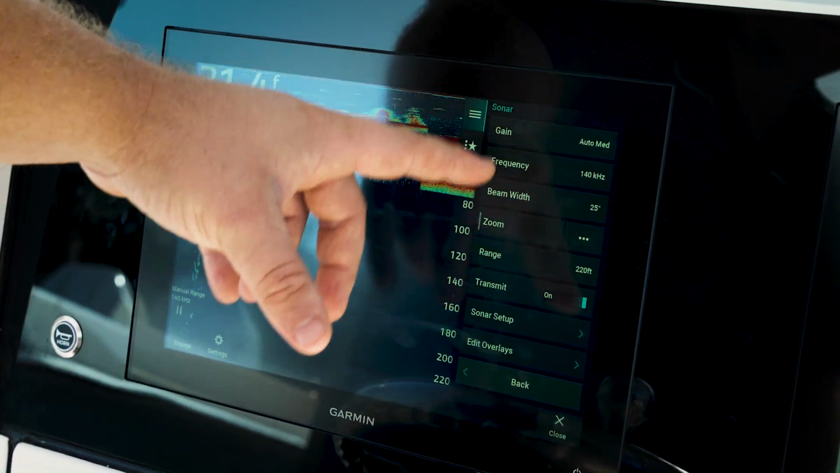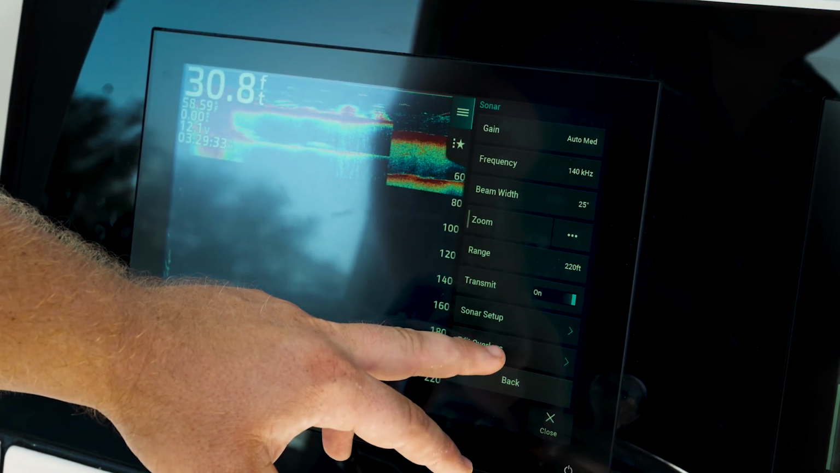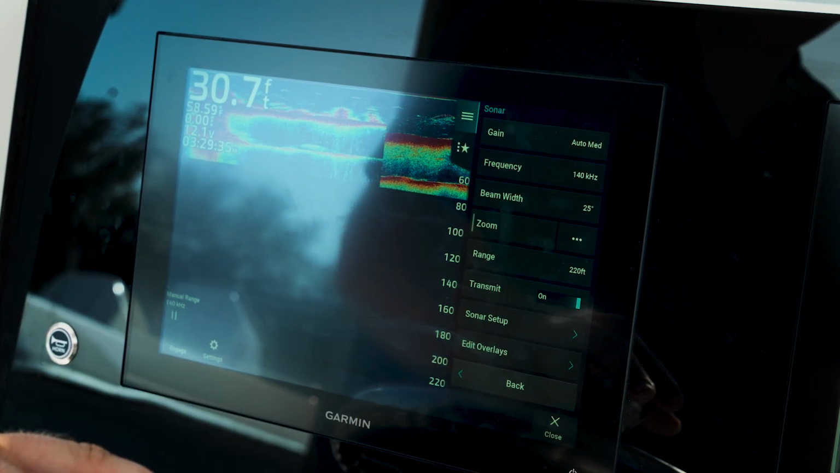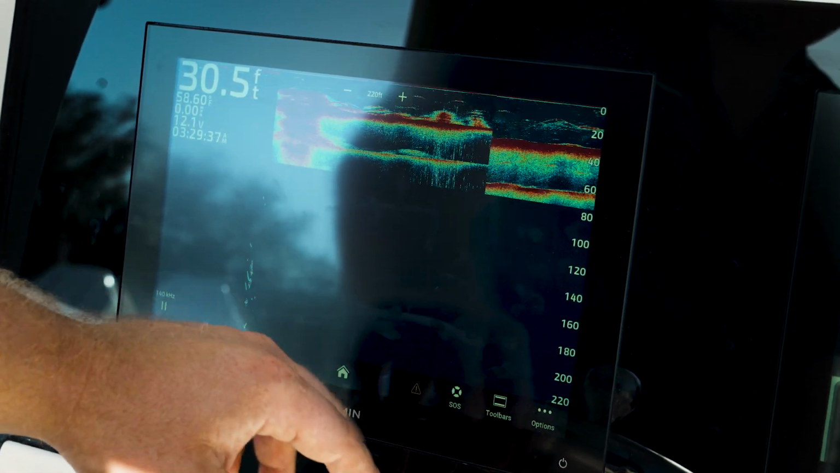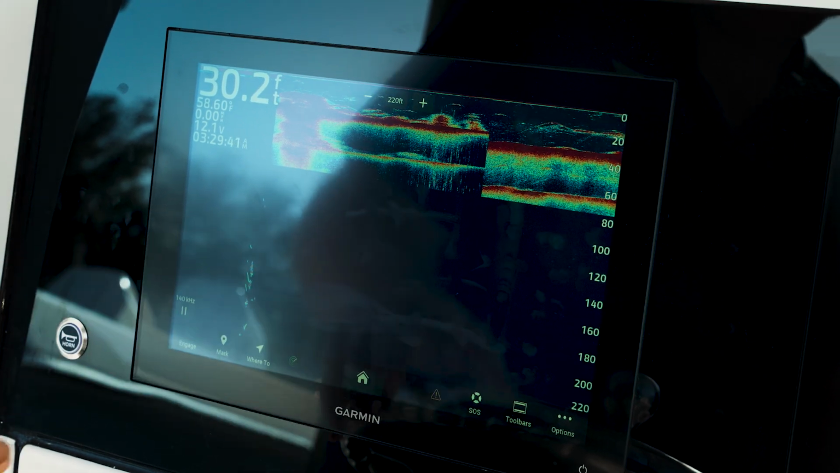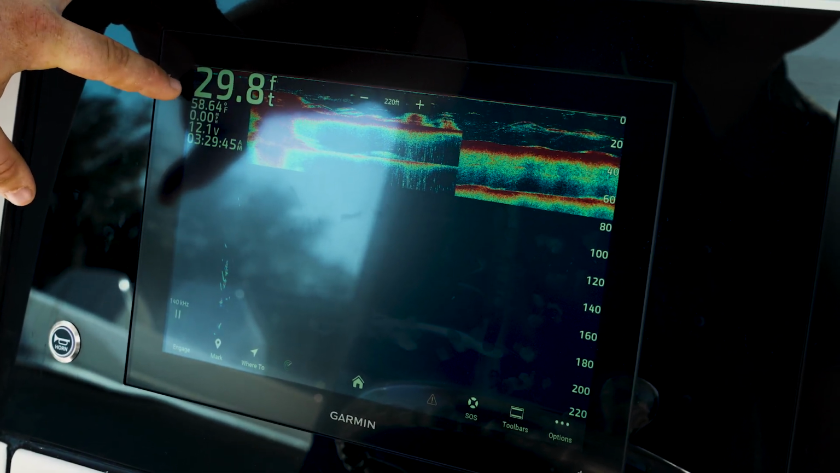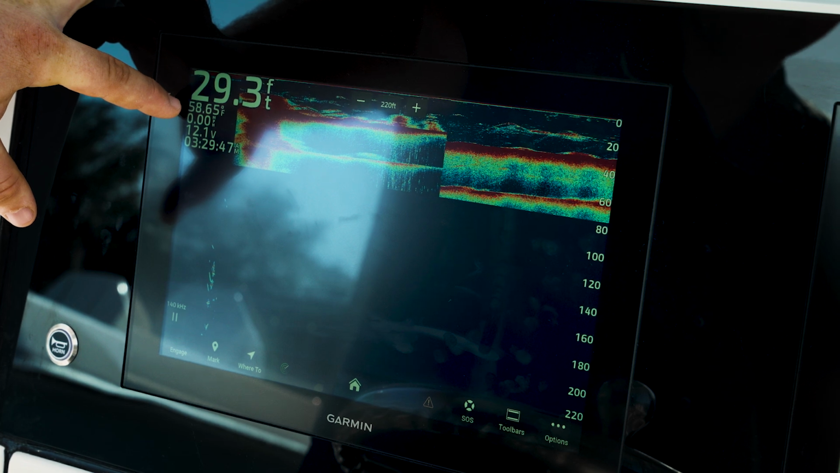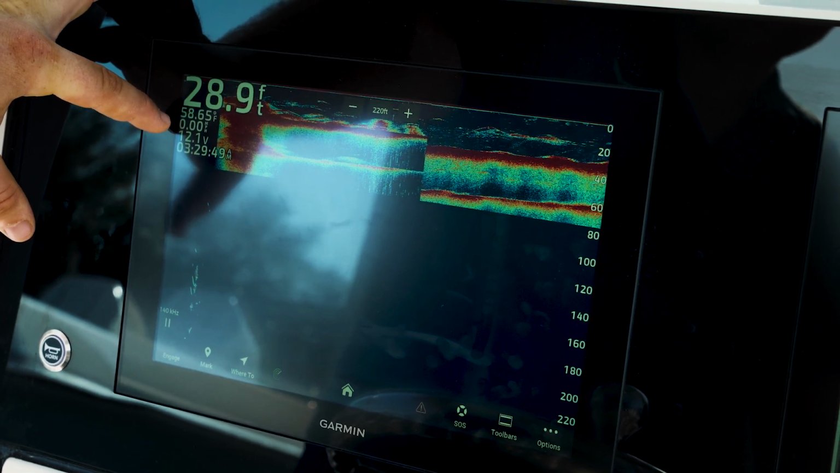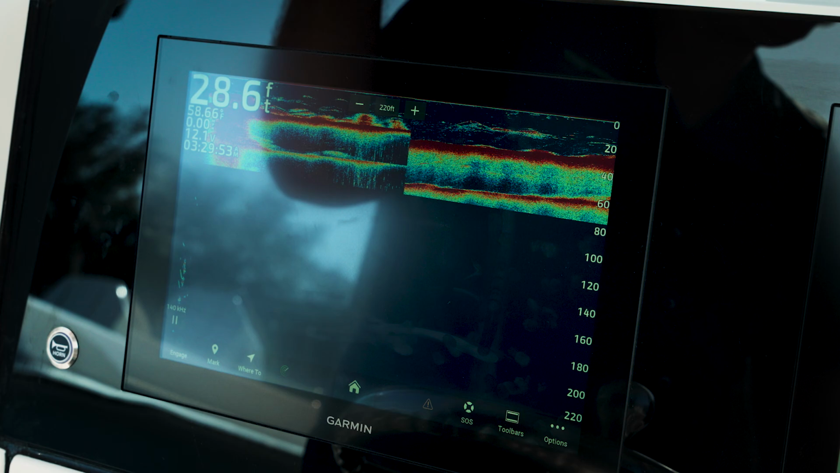Other than that, you do have different zooms that you can use, overlays that you can put onto the screen, which we will go into in another video. Other great features that you will get out of your transducer, it's always going to have the depth up in the top left, your temperature of the water below you, if you're moving at speed, voltage of your house battery, and what time of day it is.